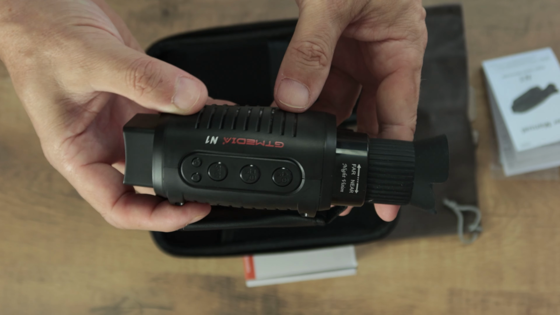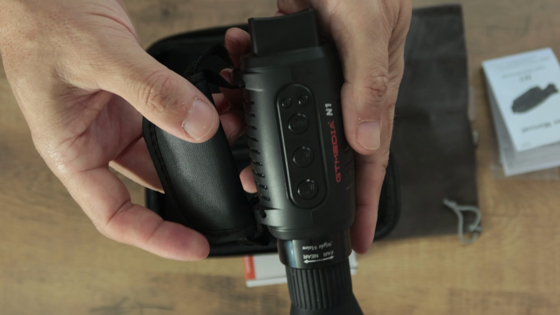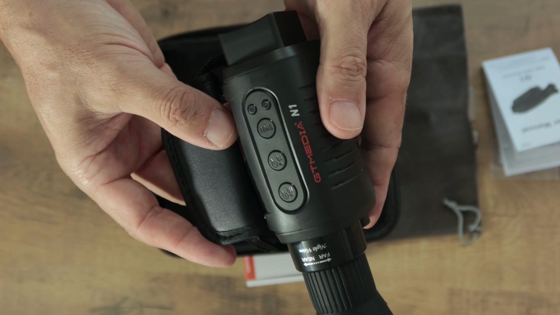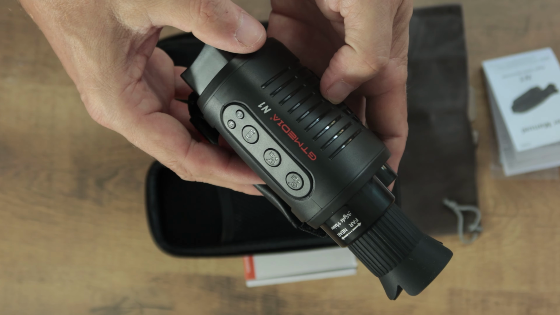Okay, but what can this device do? Well, according to the promises, quite a lot, as it has a relatively large sensor that allows us to record movies in 1080p at 30 FPS. We have a display at the back, a lens at the front, and an infrared illuminator here at the bottom. So with this gadget, we can take photos, record videos during the day, and also at night, because as I mentioned, this is a night vision device.